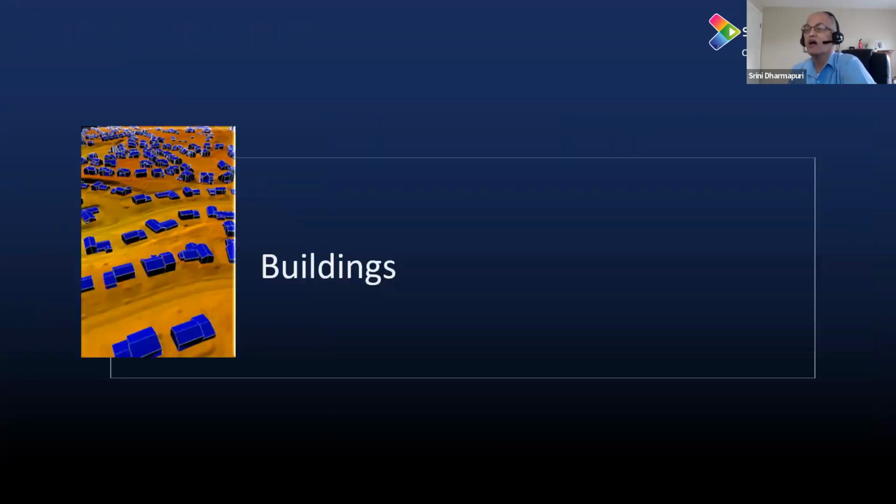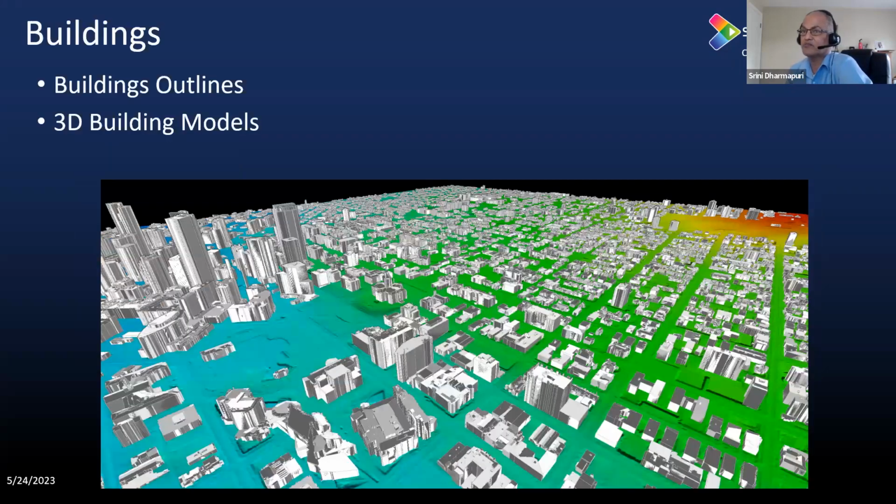So next one. With that, we completed the vegetation. So we go into the buildings, and as we all know, buildings are one of the very important features to be extracted, whether from LiDAR or from imagery. There are so many products that can be created from buildings, but what we are showing here is building outlines and 3D building models.